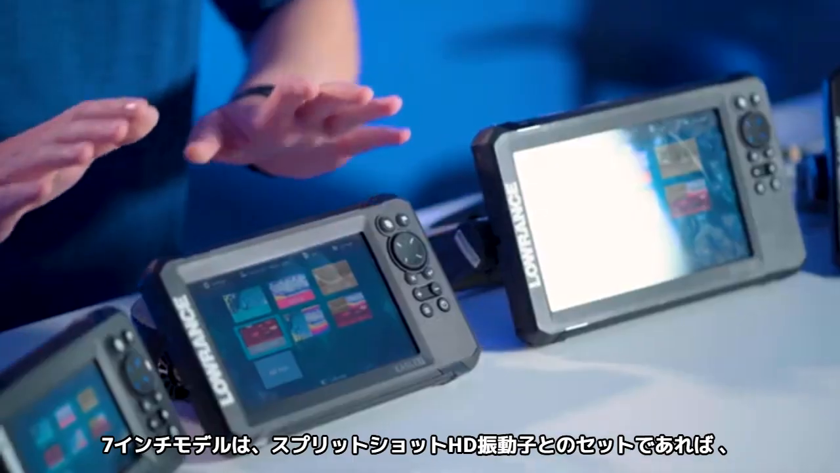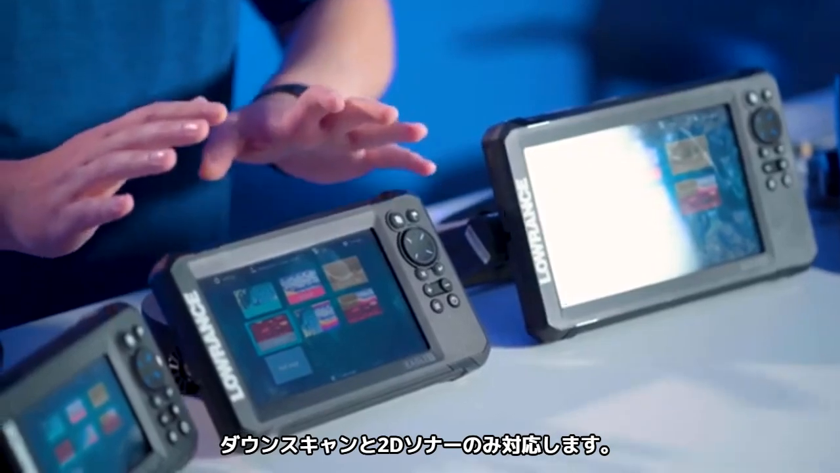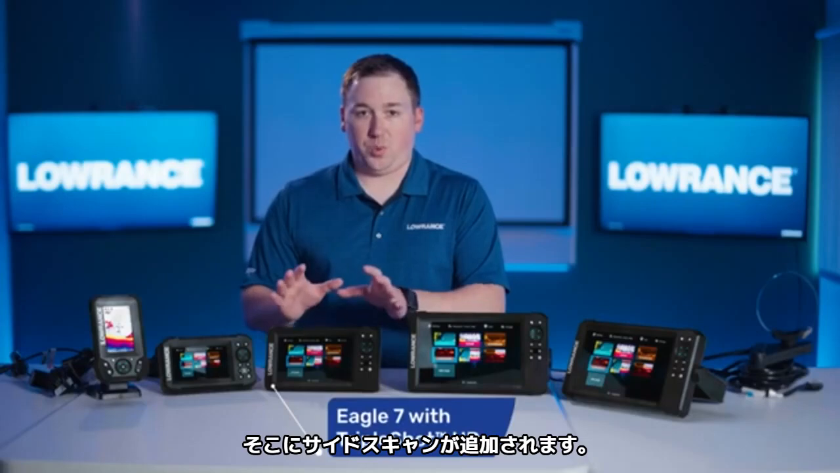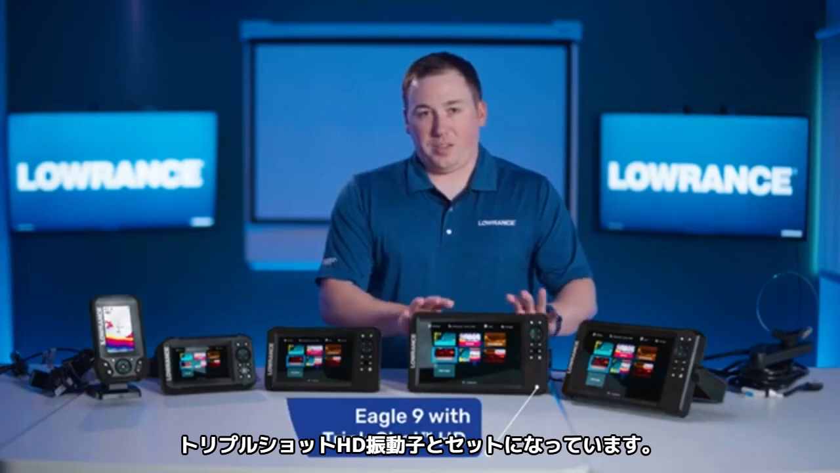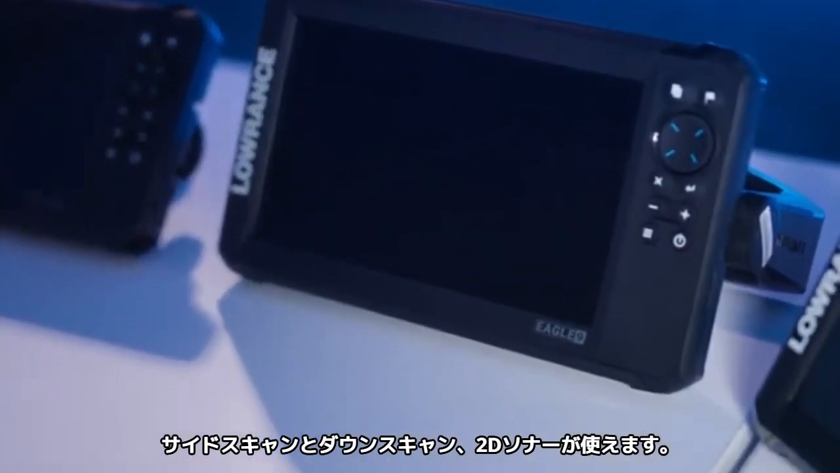So we do pack the 7 with what we call a split shot HD transducer, which will only give you down scan and traditional sonar, but then we also pack it with a triple shot HD transducer that also does side scan. We'll talk a little bit more about those in a minute. The 9, the majority of the way that you'll find it packed is with that triple shot HD transducer, so that's side scan, down scan, and traditional sonar as well.